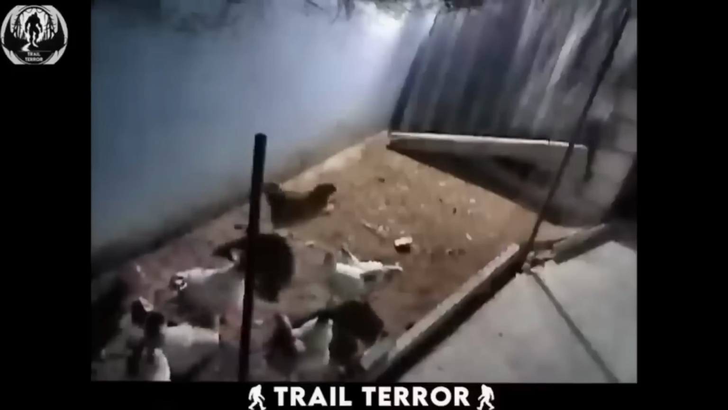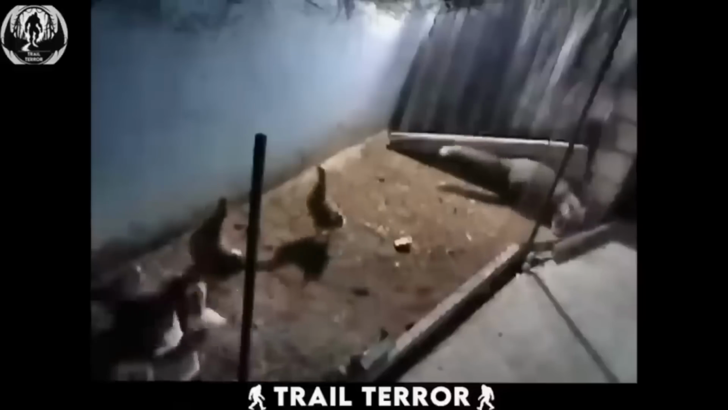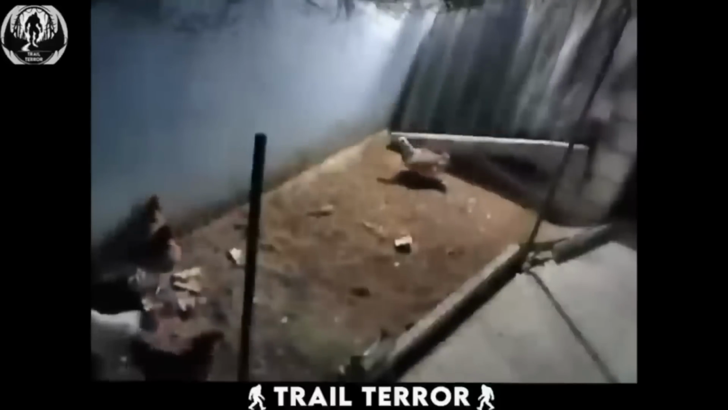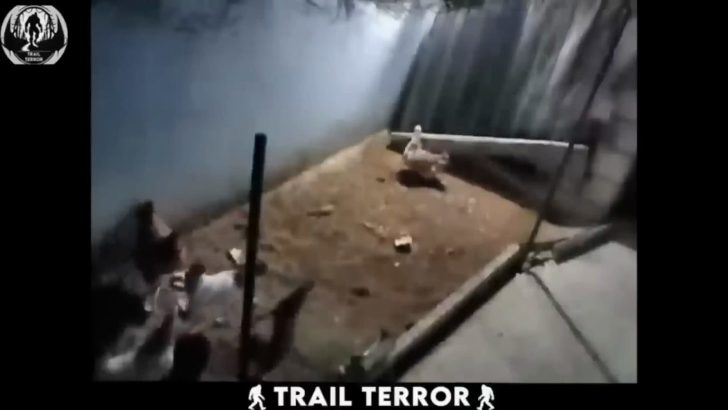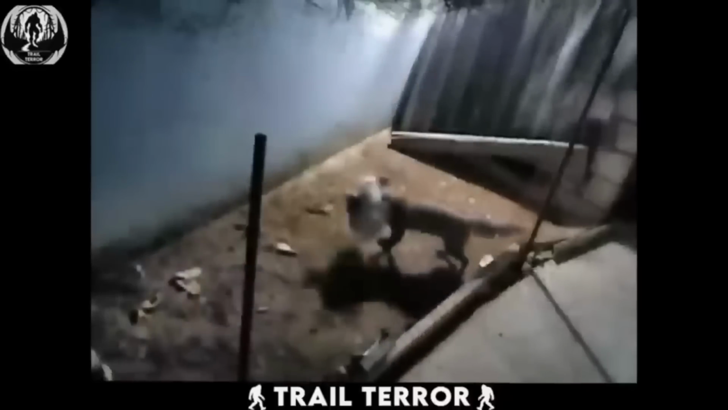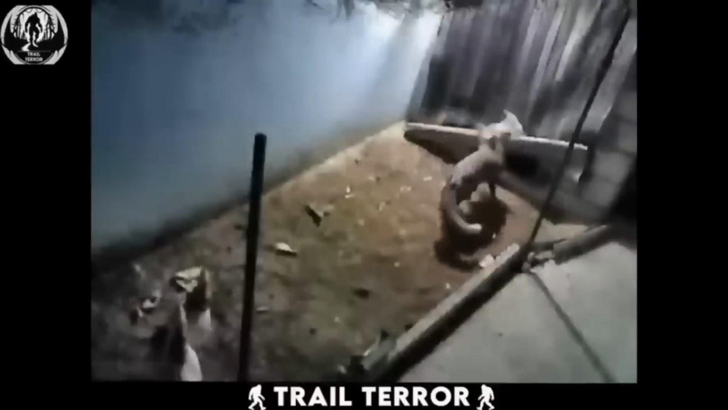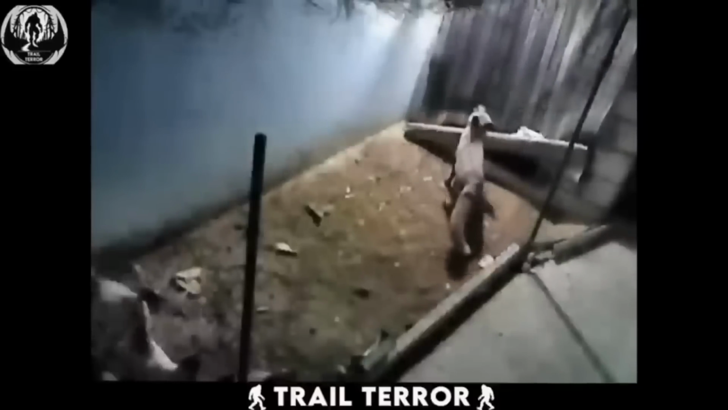However, moments later, it returns with a more determined approach, leaping from the top of the hen house in an attempt to catch a hen. Despite its efforts, the fox fails in its first few attempts. In a subsequent try, the fox successfully grabs a hen and bites it. But the hen manages to escape, evading the fox's grip, and the fox ultimately leaves the hen house without any prey.